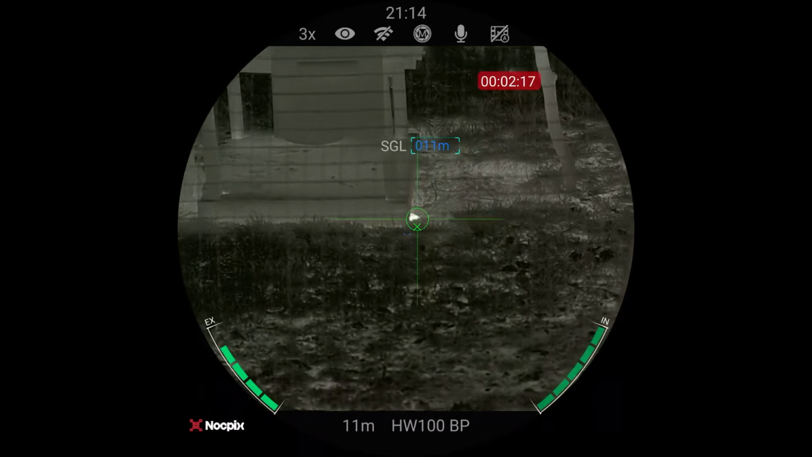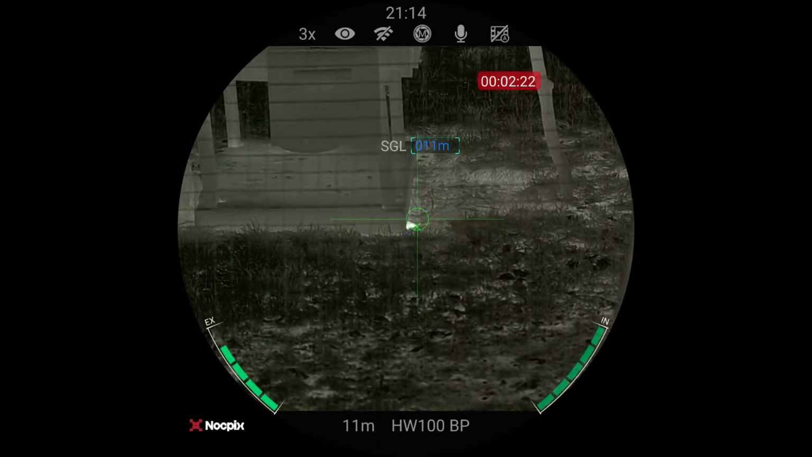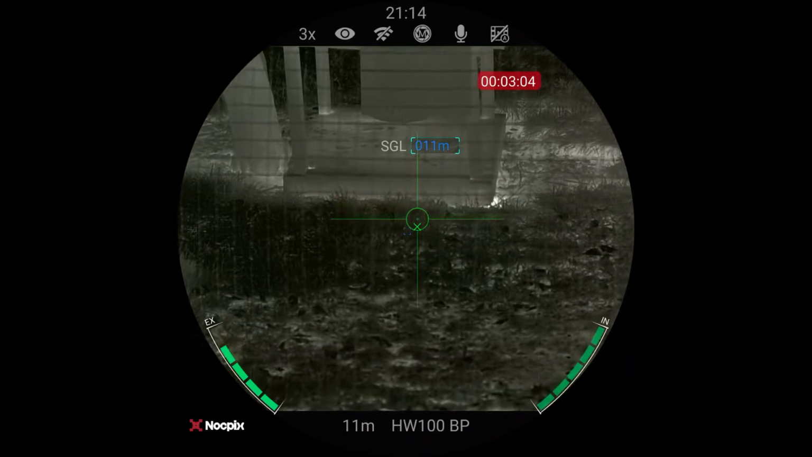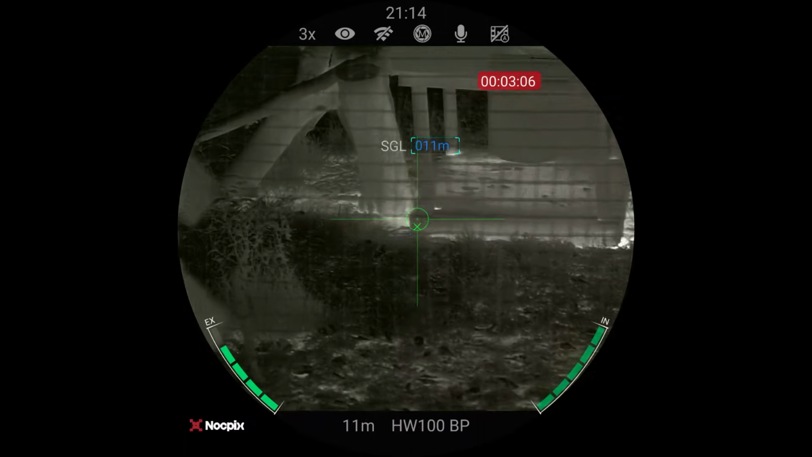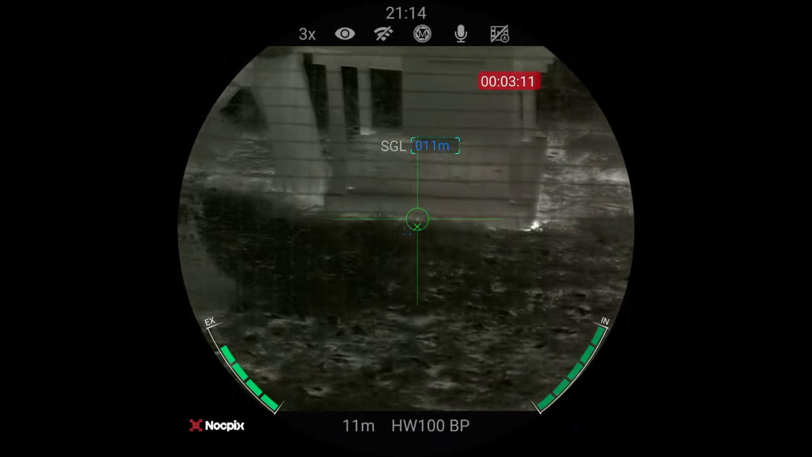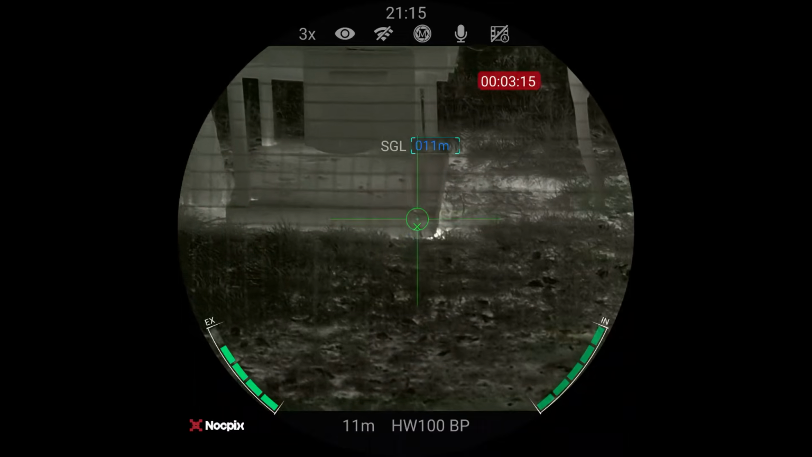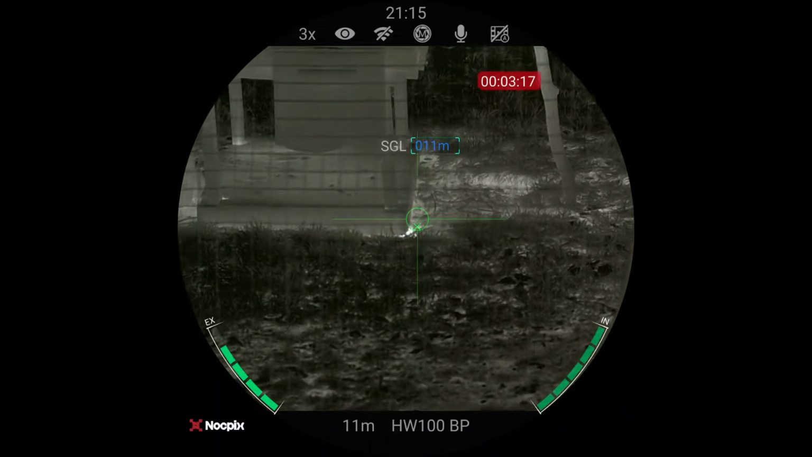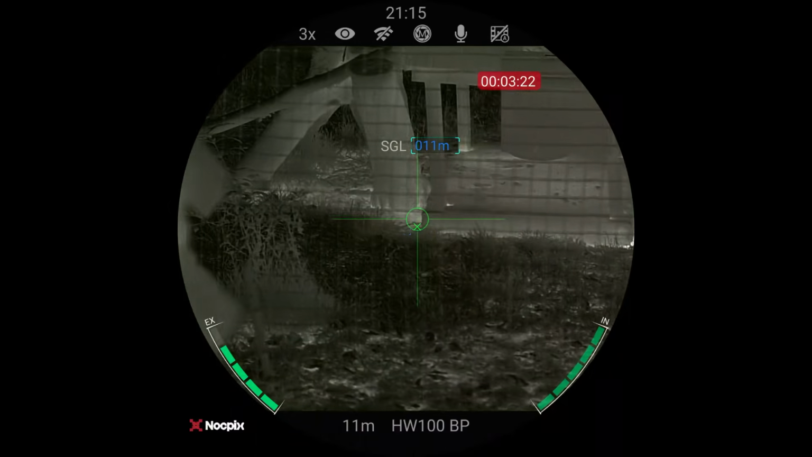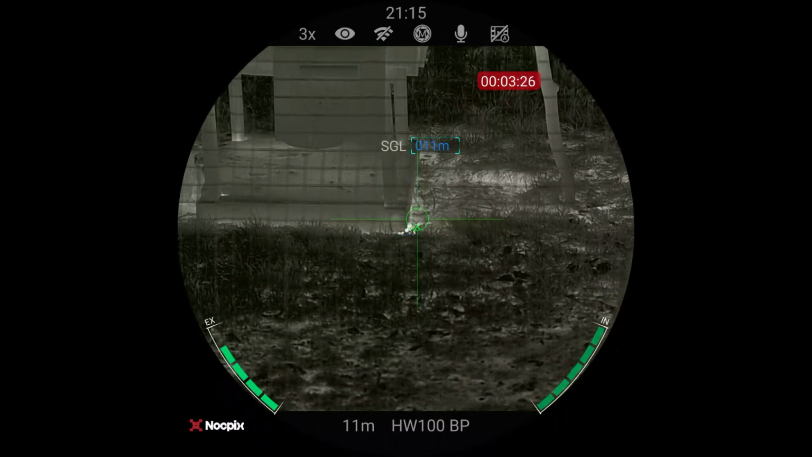Well, there was no mistake in that. And again, this is the Weihrauch HW100 bullpup in .177. So again, it's just further testimony towards my decision of going .177. This little rifle has been absolutely spot on.